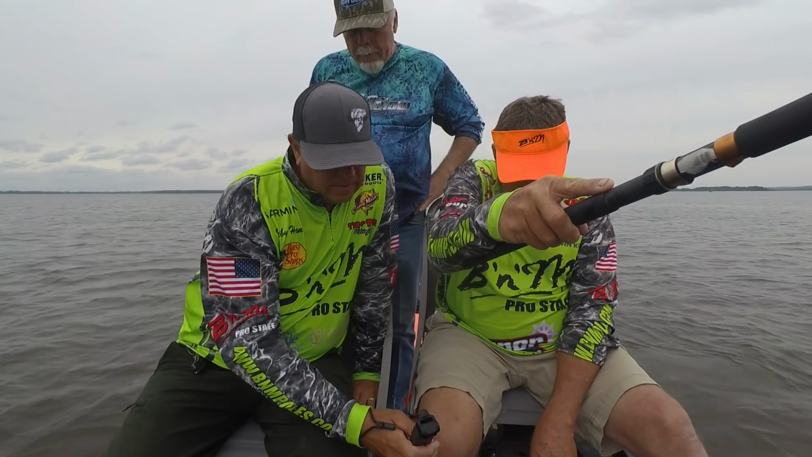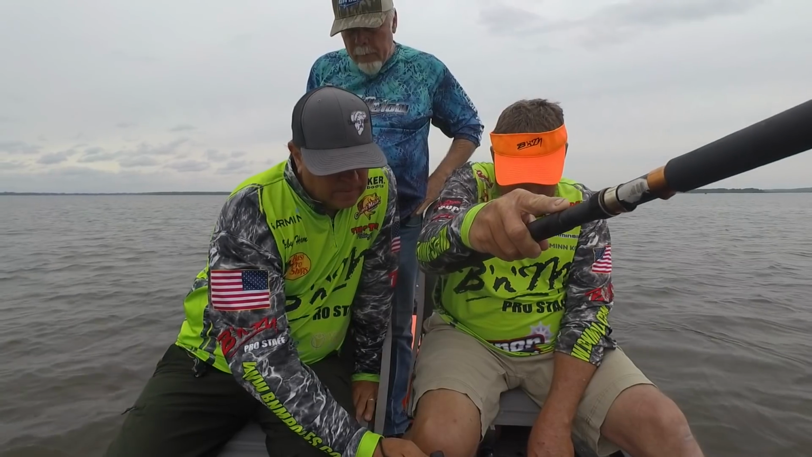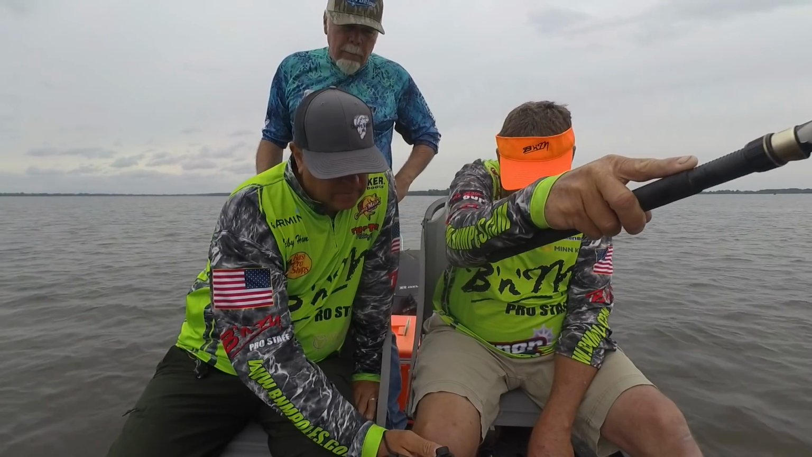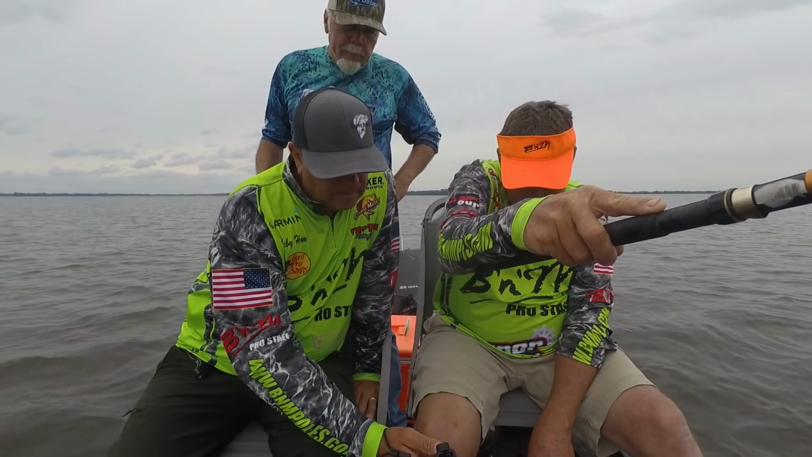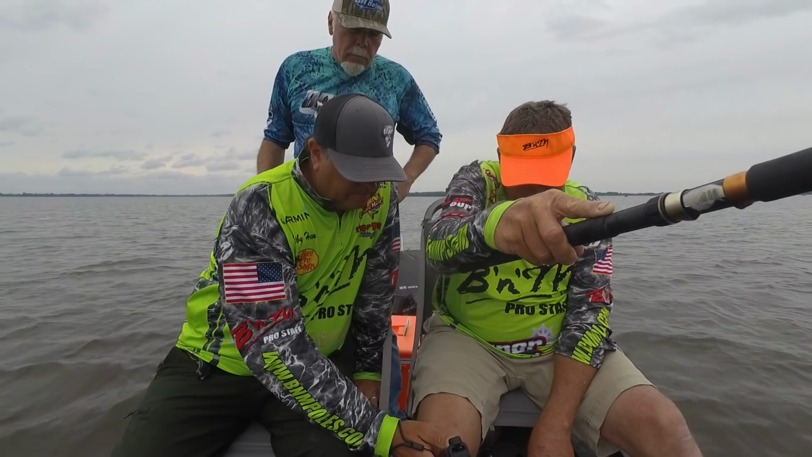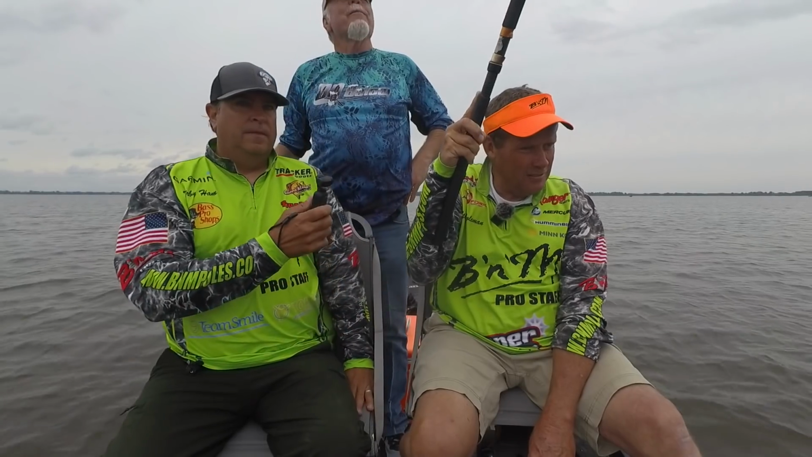So there's my hook. Dropping down. And it's in the general area. Off just a little bit, but I'm gonna push it. My spotlight will catch up with me there. So I can drop that down through there. If there's anything in there, he's gonna come out and grab that. Look at that. There he comes. See? Look at that. Got him. Good God. Look at that.